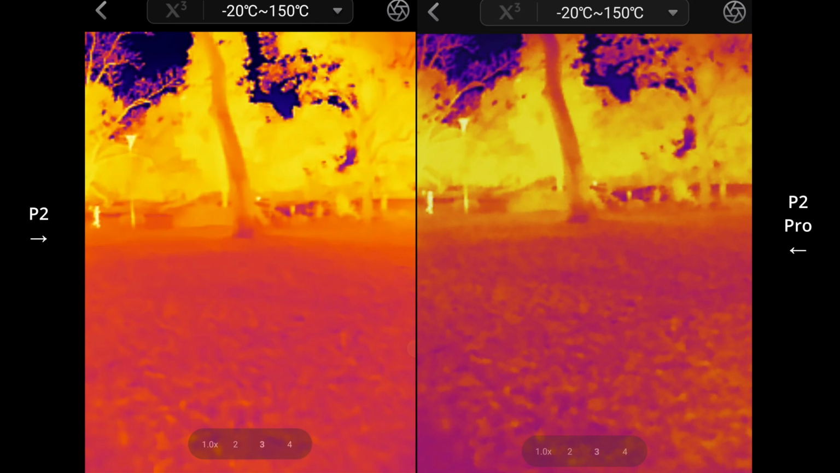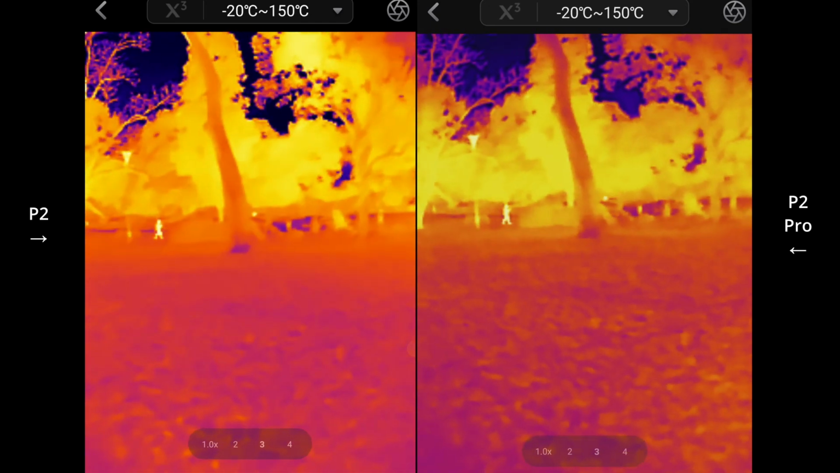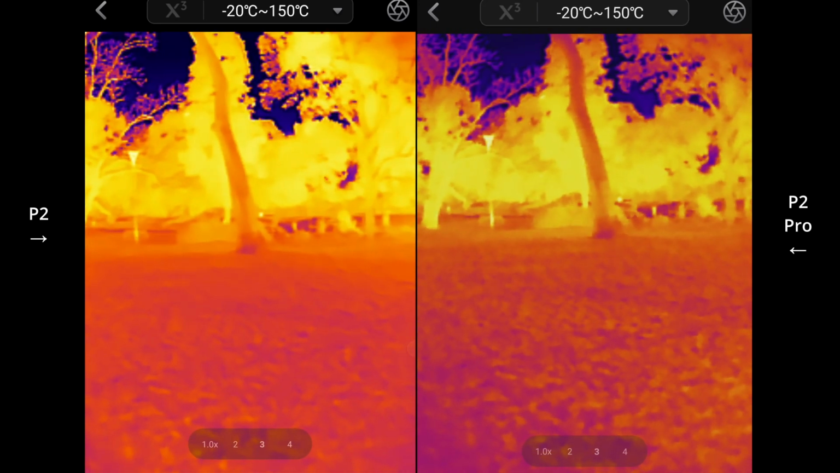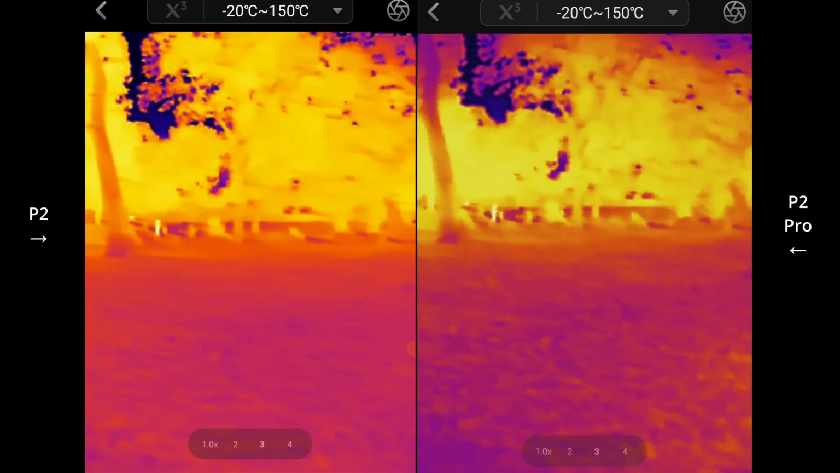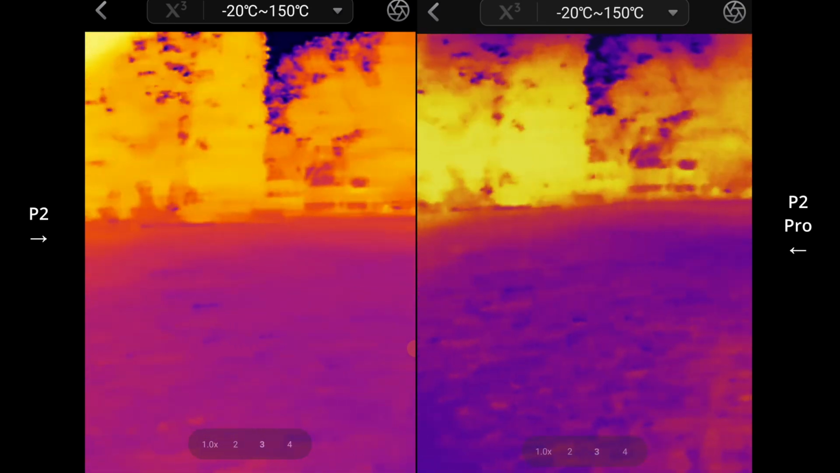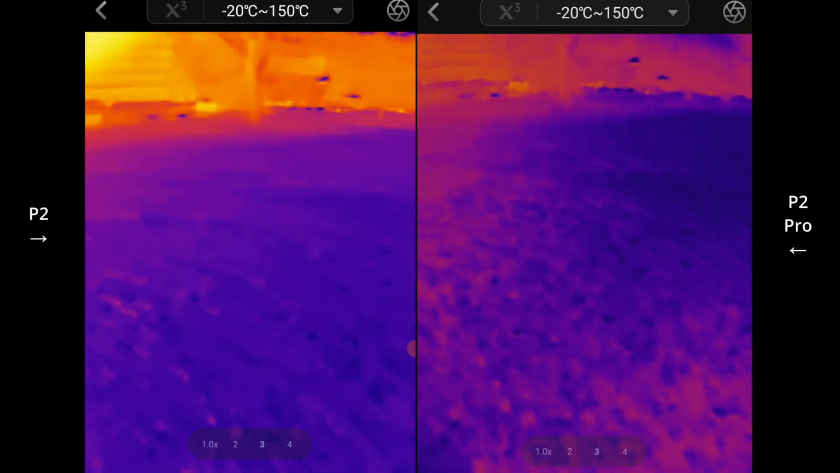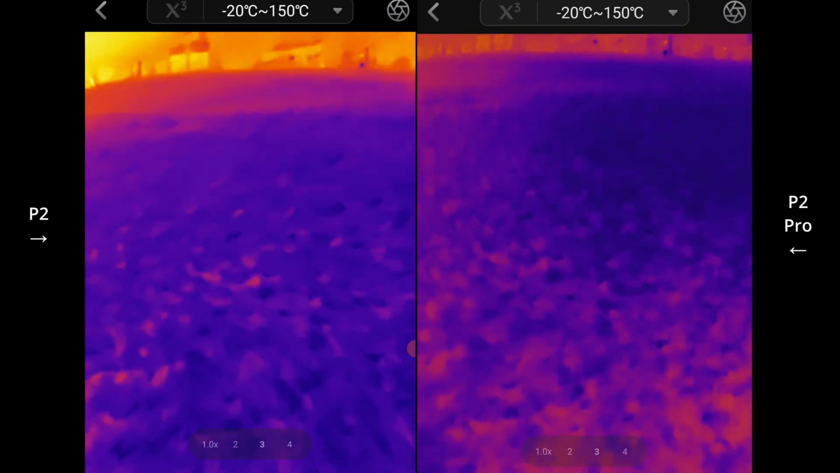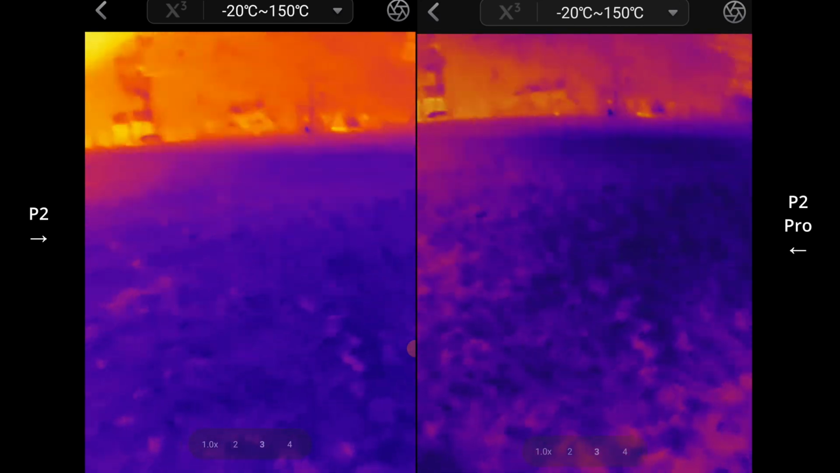I wonder if I can mess around with the contrast a bit. Higher contrast. I mean, keep in mind that I'm in a pretty urban area too. If you're living in a location that's hotter, you're going to have trouble.